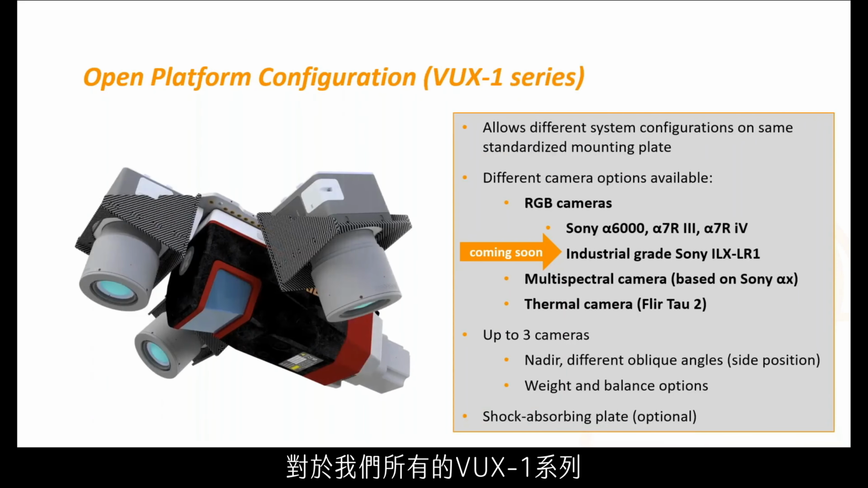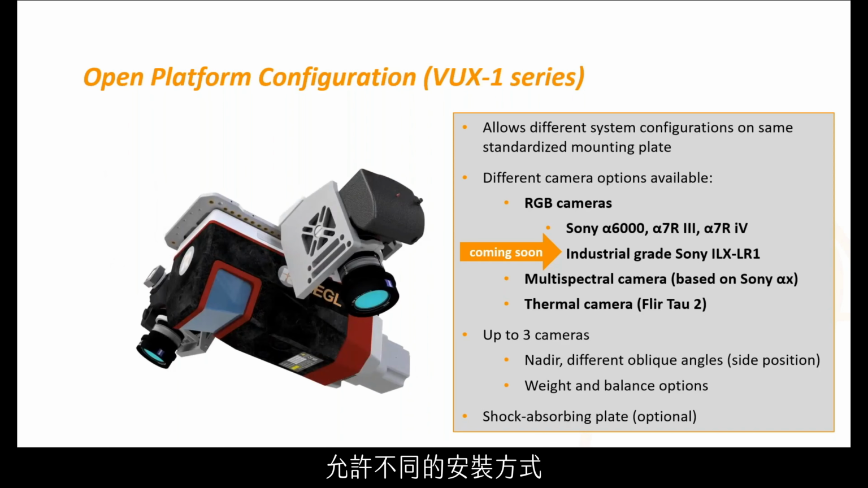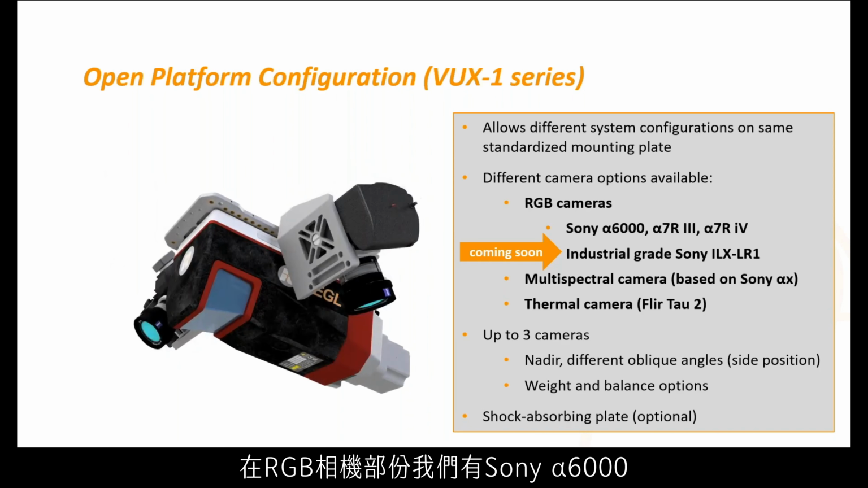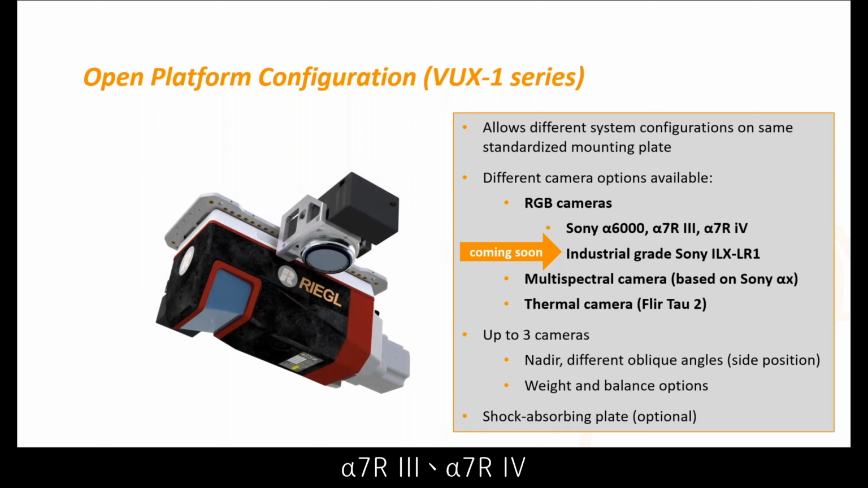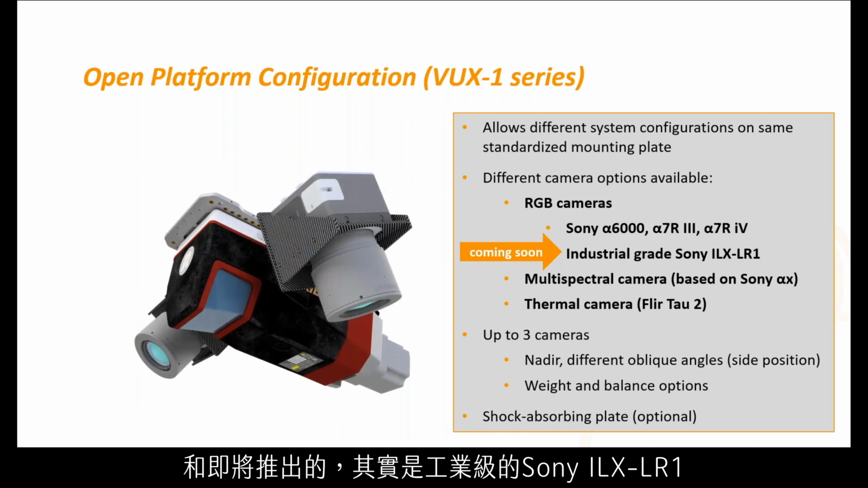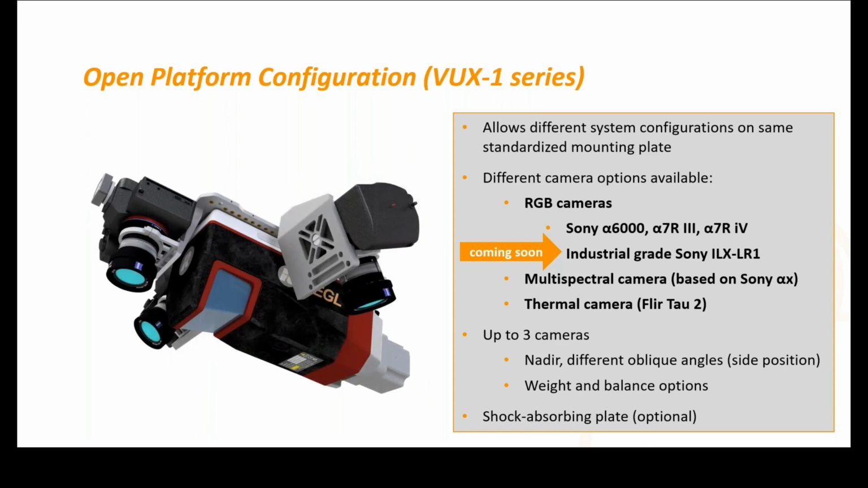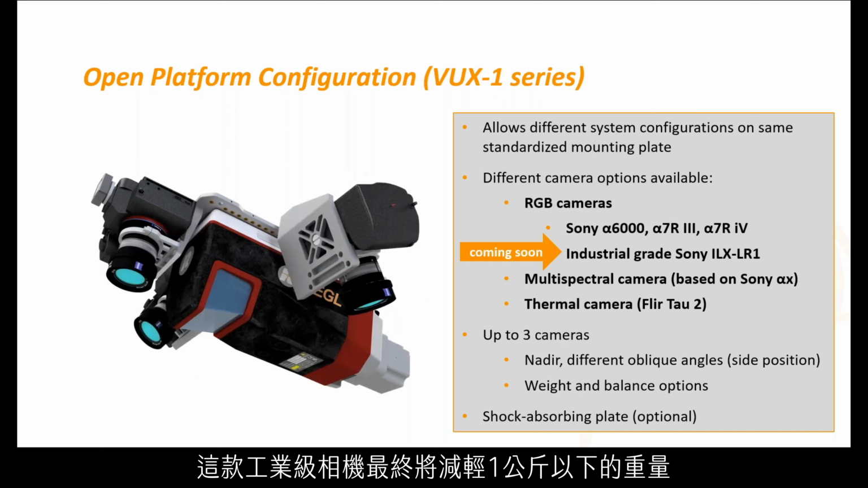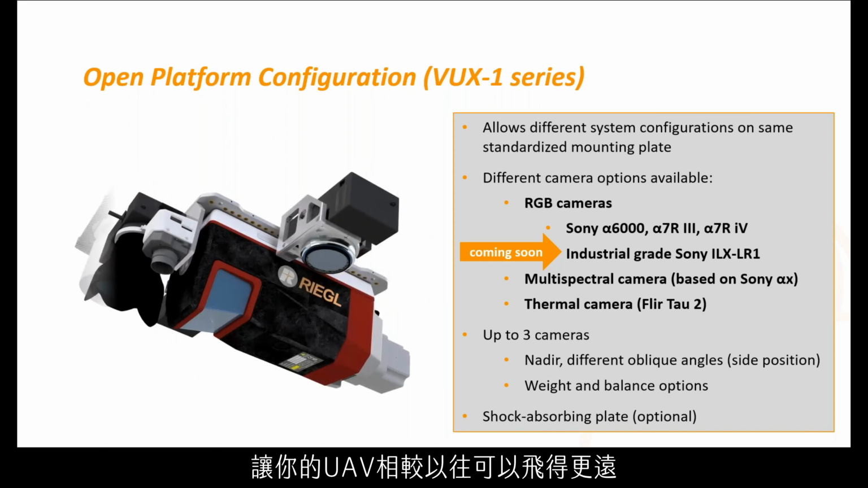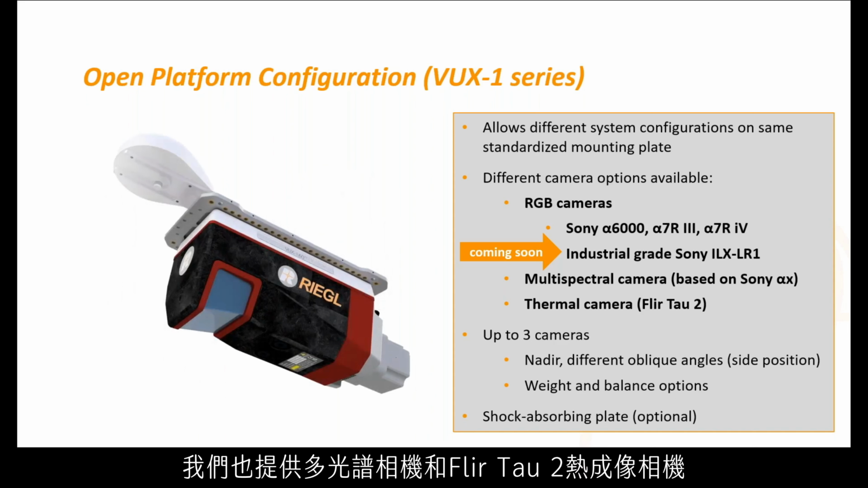With all of our VUX 1 series, we do offer an open platform configuration that allows for different mounting. With the RGB cameras, we have the Sony a6000, the a7R3, the a7R4, and coming soon is actually the industrial grade Sony ILX LR1. This industrial camera will end up shaving off a little under a kilogram of weight, allowing you to fly even farther with your UAV than previously before. We also do offer multispectral cameras, and with the FLIR Tattoo, a thermal camera.